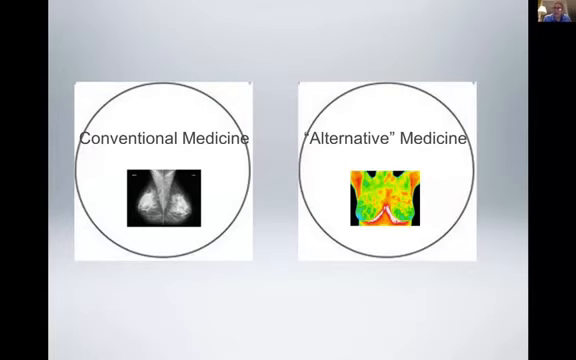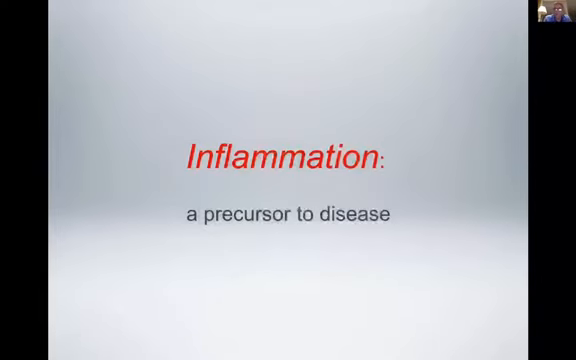And ideally, we all hope to intervene in the disease process before the disease actually manifests, which is where thermography shines. Basically, inflammation is a precursor to disease, and thermography is super good at finding inflammation.